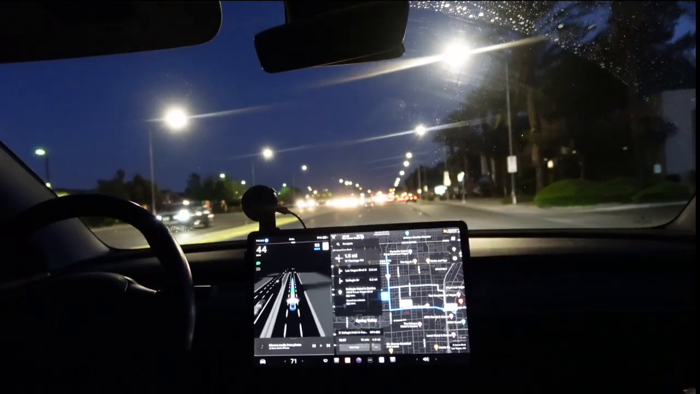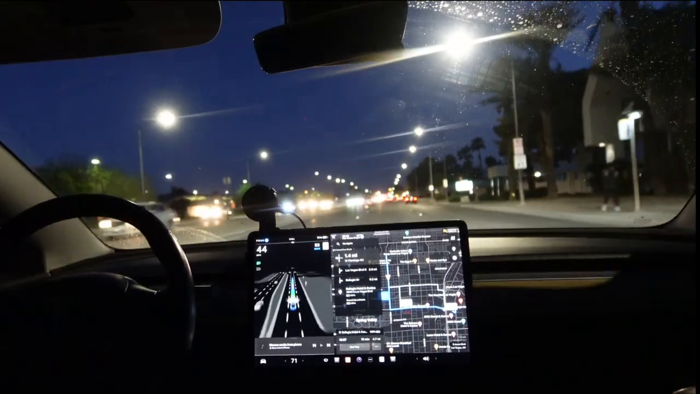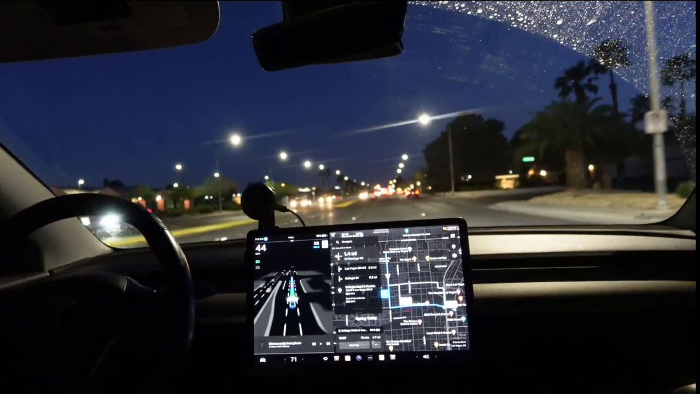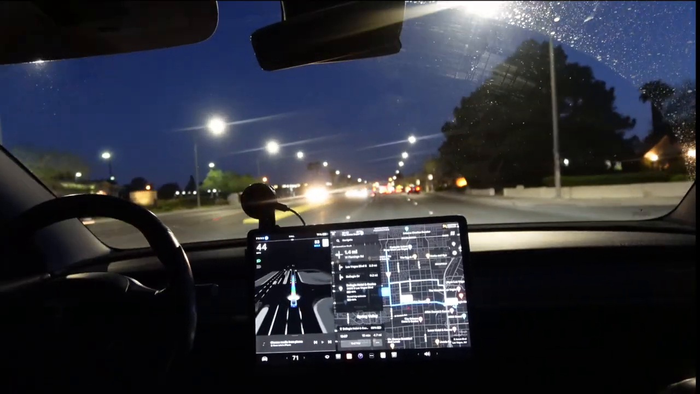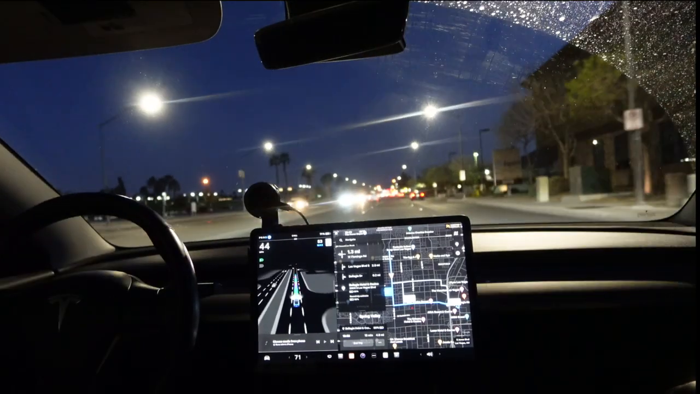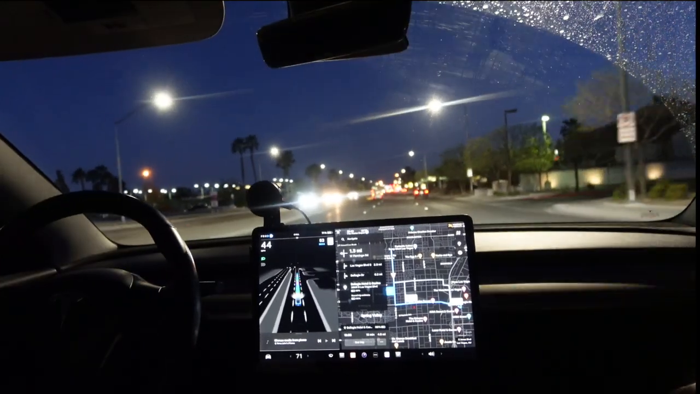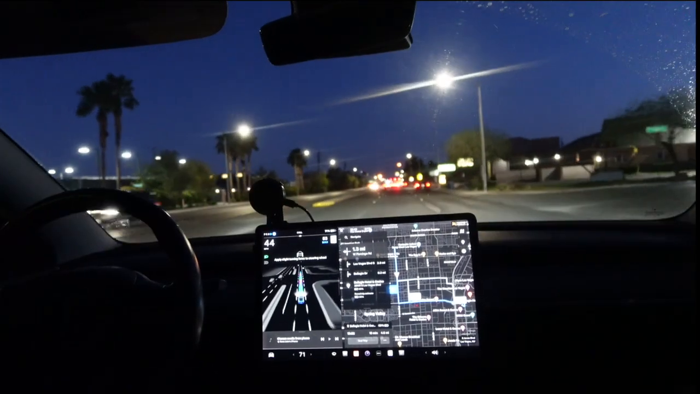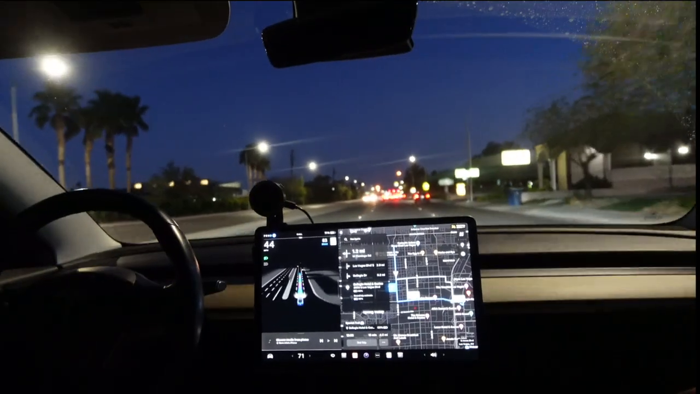So you're seeing FSD drive me to the Las Vegas Strip at nighttime. I'm supposing it's pretty easy to drive around nighttime Las Vegas because the weather is pretty much dry and perfect, and it seldom rains out here.